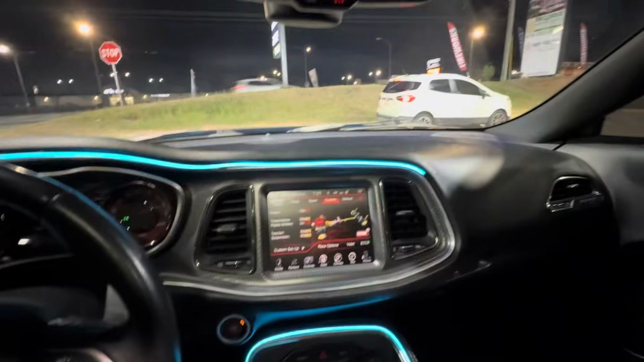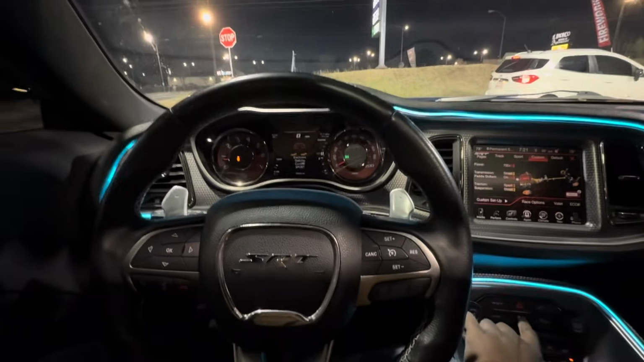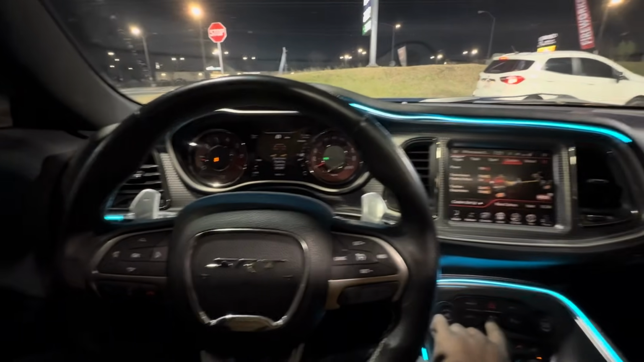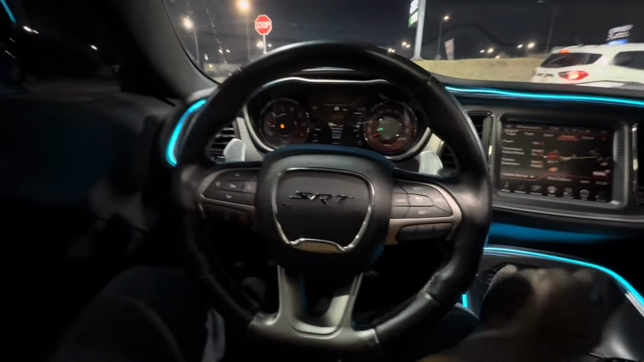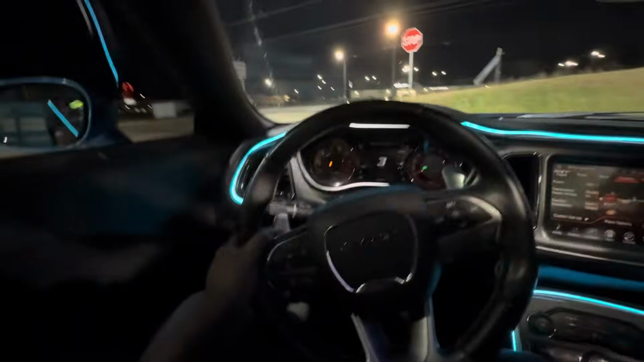Man, we got new tires on. Should I turn off the traction? That's on sport. We'll leave it in sport. We ain't gonna go too hard. We just got them, cause I want them to last.